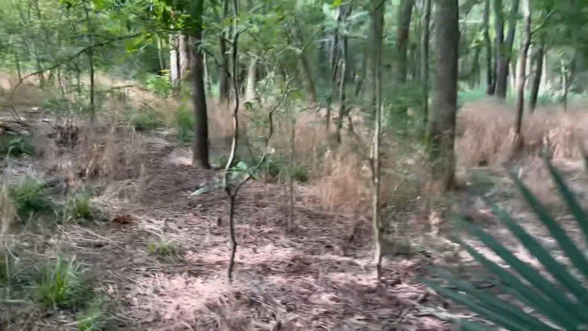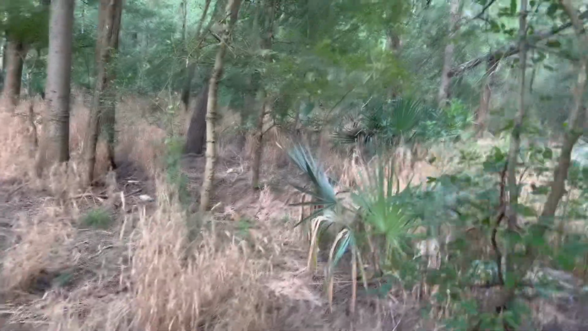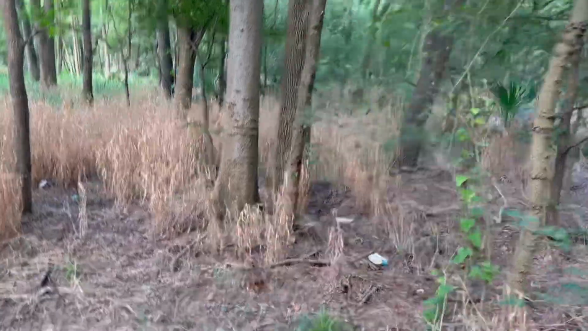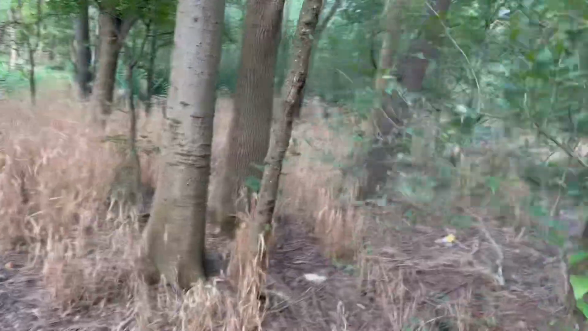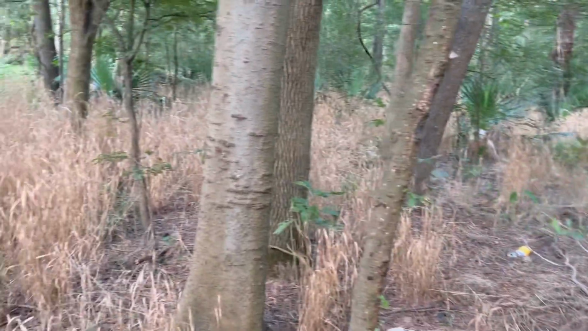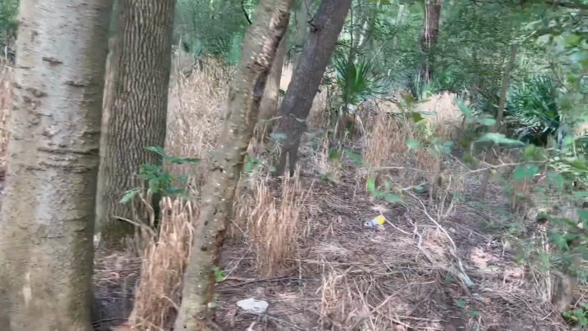So let's see if we can find this camera. I know it wasn't too far off the path here.